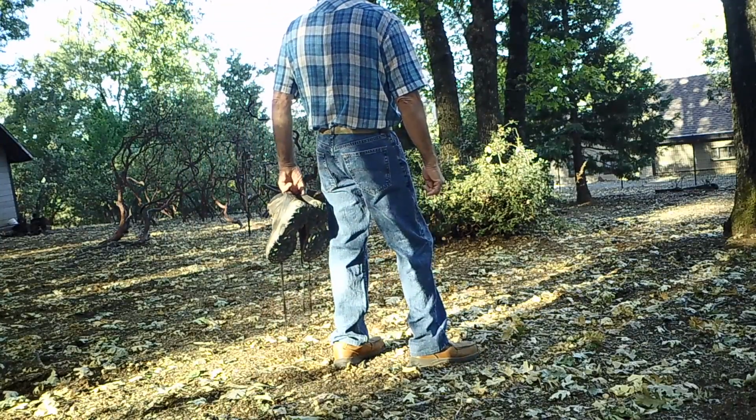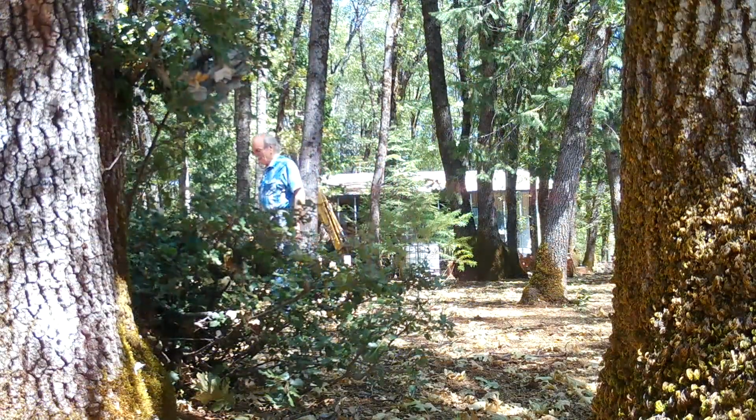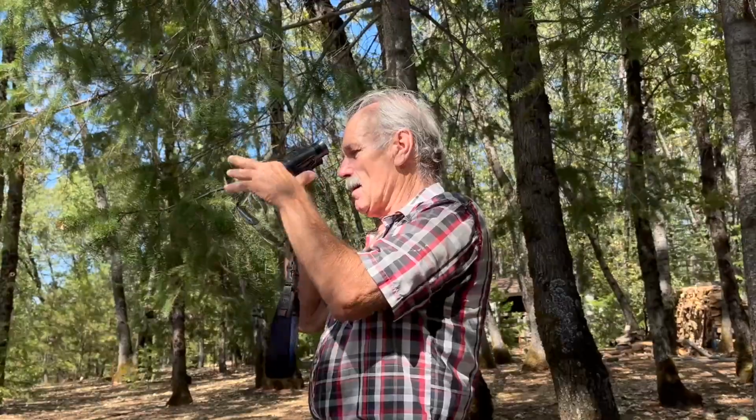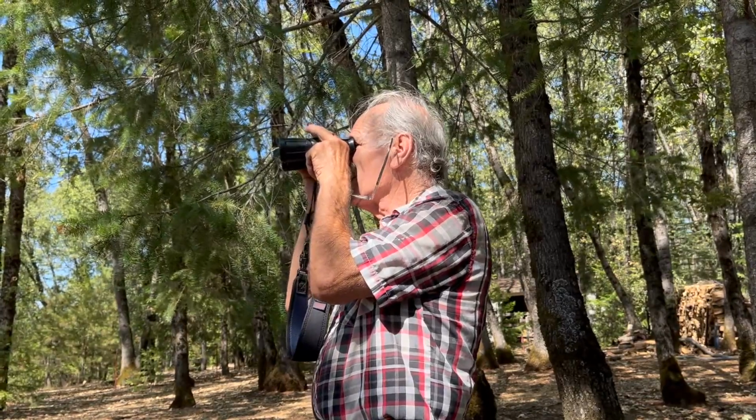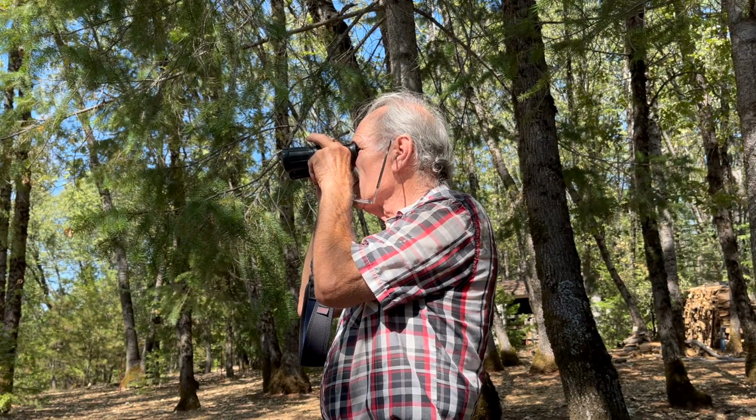3 weeks after setting the cameras, he noticed the dangling remains of the nest and the small squadron of angry hornets. We waited 3 more days at a safe distance before collecting the SD cards.